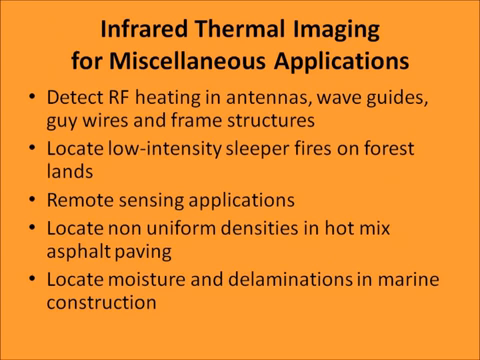Infrared thermal imaging for miscellaneous applications can include the ability to detect RF heating in antennas, waveguides, guy wires, and frame structures, locate low-intensity sleeper fires on forest lands, remote sensing applications, locate non-uniform densities in hot mix asphalt paving, locate moisture and delaminations in marine construction.